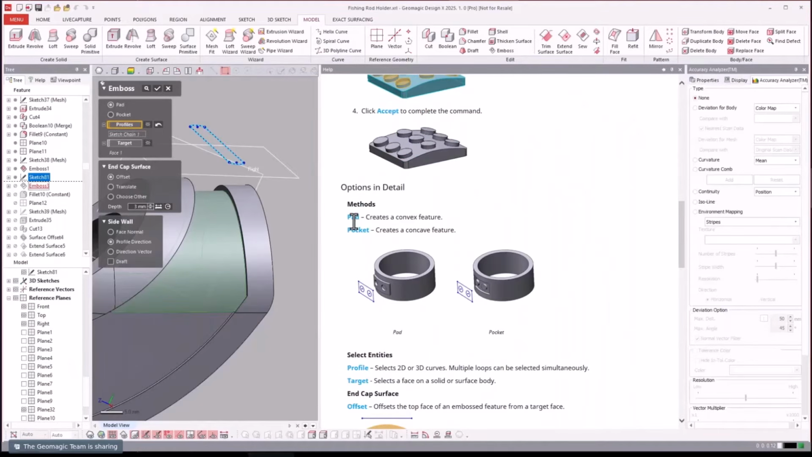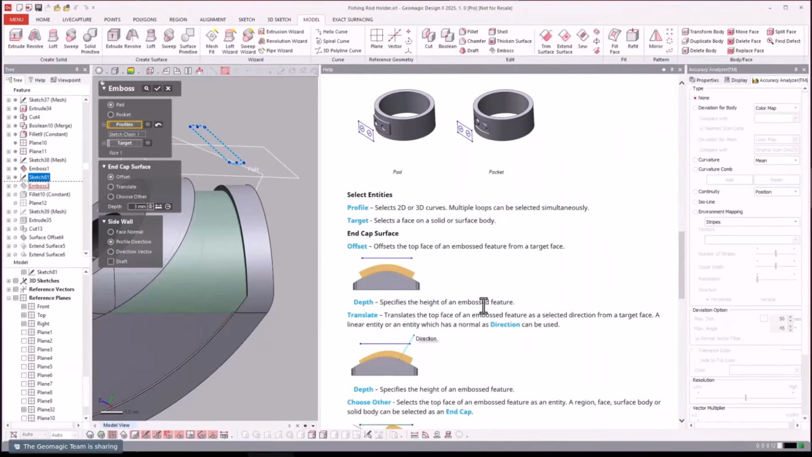And you see here how you can do pad or pocket. So that's up here if I wanted to extrude it in or out. This just helps definitely show.